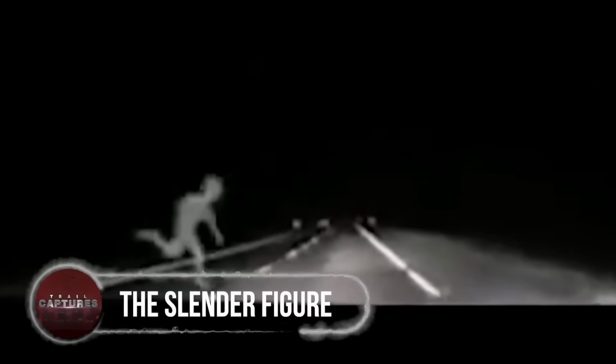The slender figure. This dash cam records a figure with otherworldly speed darting across the road. Its humanoid shape and abnormal legs leave me wondering about its origins and intentions. Could it be an alien from beyond the stars, or a legendary skinwalker on the prowl?